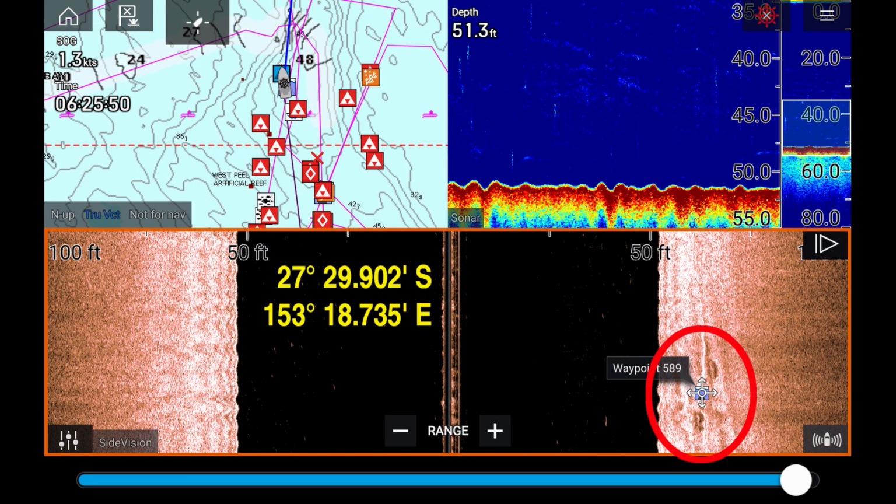This is another mark I've found. I've been over it a few times and I always paint something there. Sometimes there's some bait hanging around it, sometimes not, but I always find some structure on the bottom. It's only a little patch, but it does attract some fish, and if it attracts a bait, sooner or later there's going to be some big fish hanging around the bait having a feed.